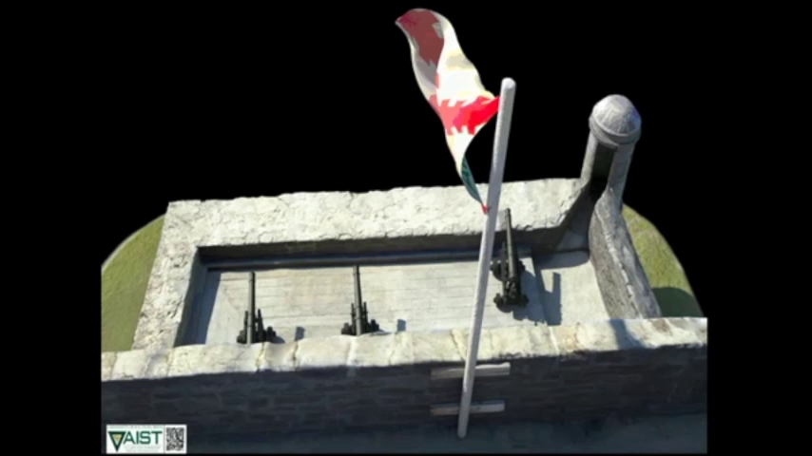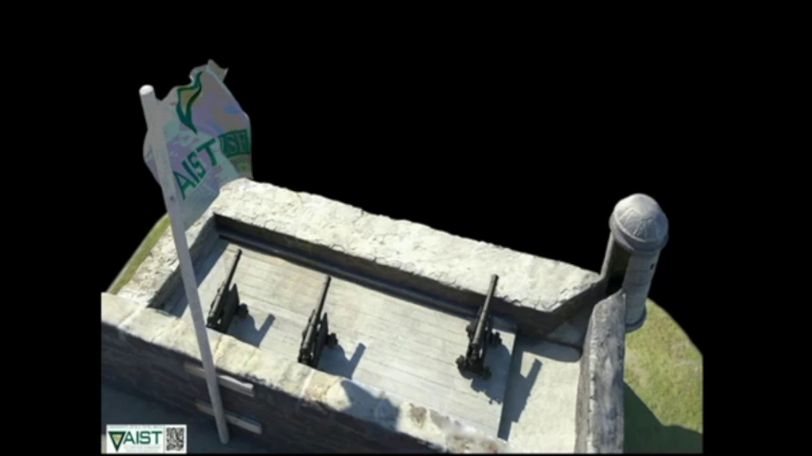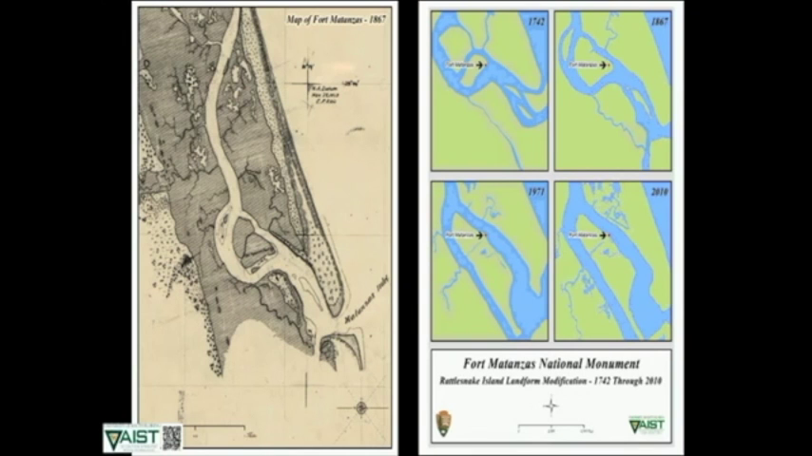The model allows us to do sort of creative things, though, too. I mean, here's the flag and the flag with AIST on it. So we can do a lot of different things to kind of showcase the project as well.